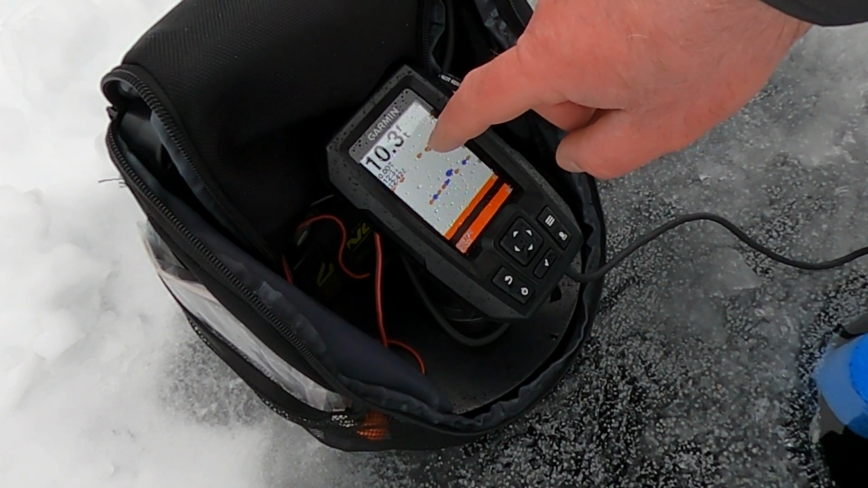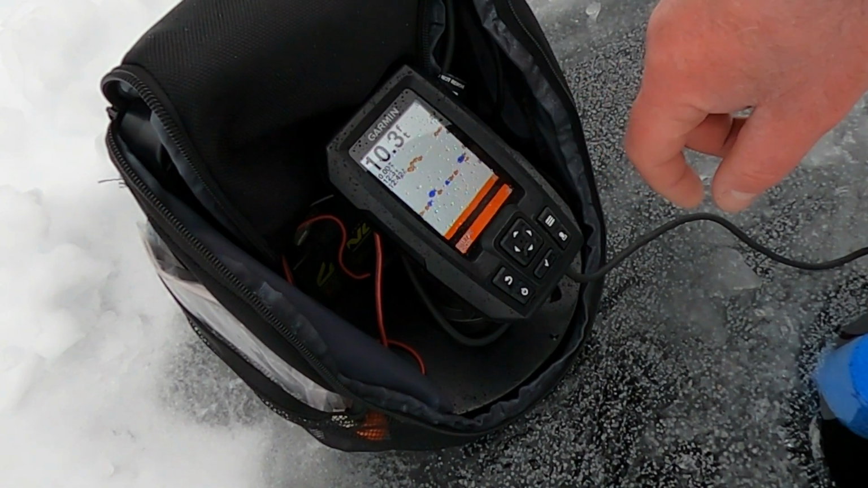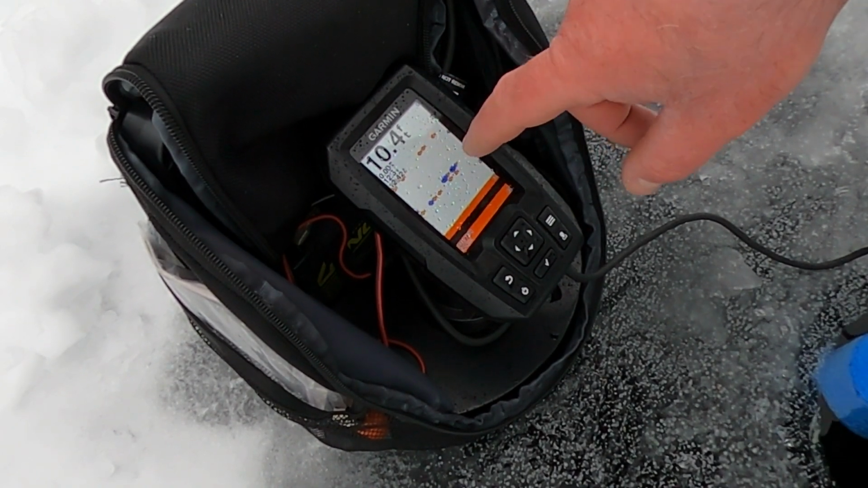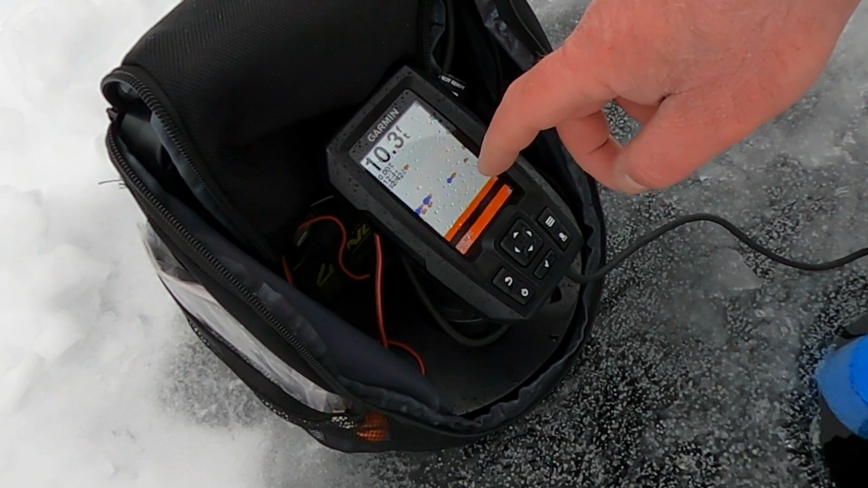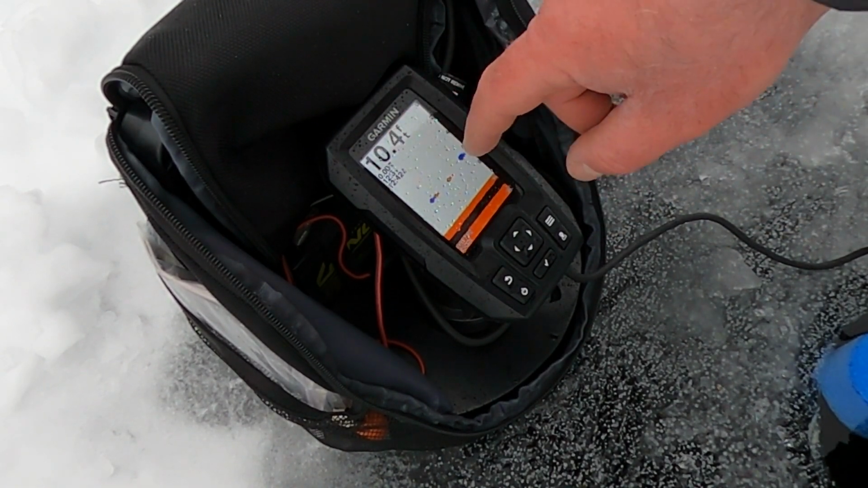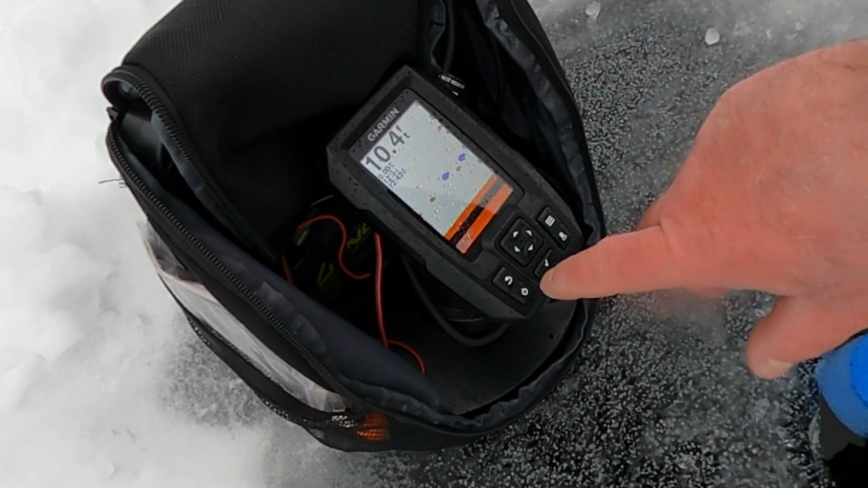The orange would be your fish from like 1 to 3 inches in size, like shiners. And then I've seen the larger purple colored fish symbol would be your bigger fish from 8 inches and over, 8 to 12, 14 inches plus.